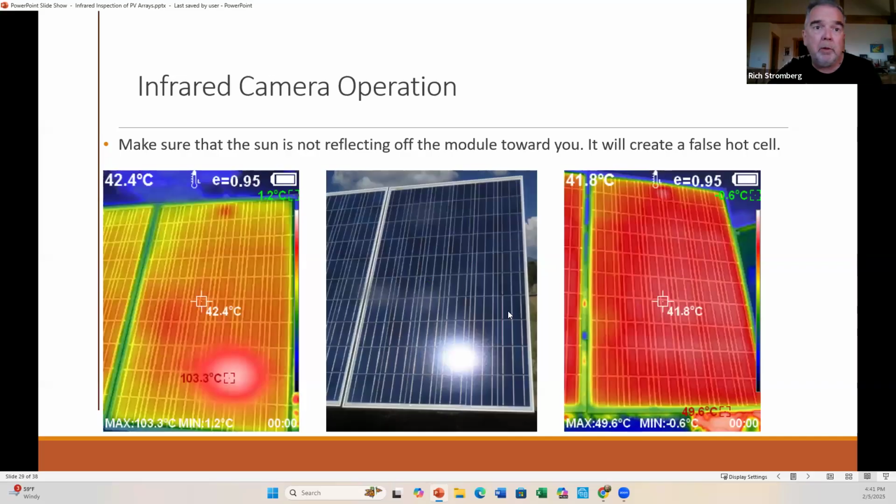And then also you need to be conscious of where the sun is shining. Here, it's like, oh gosh, the module is 42 Celsius, but we're 60 degrees Celsius warmer. Well, if you look in the visible wavelength, we just have the sun reflecting off of that module. So I need to just change my angle relative to the module I'm trying